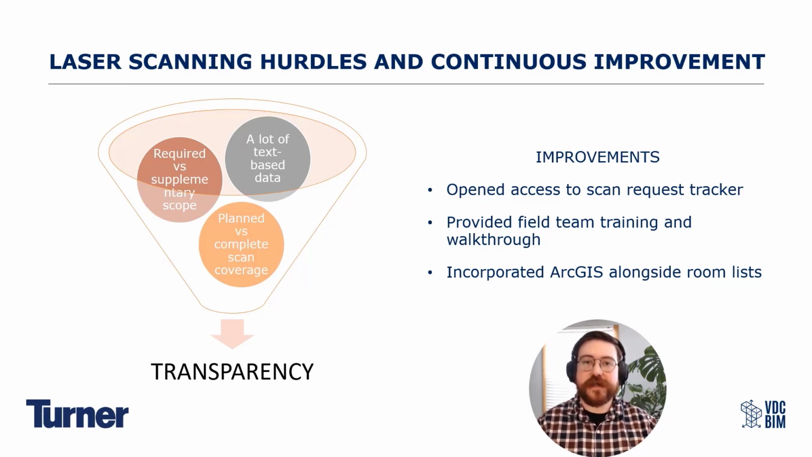So those are the top 3 hurdles. Really, if you had to put it into one word, the overarching solution or improvement was transparency. So we decided it would be best for us to open up the floodgates and give all the right people, not everyone, but all the right people, access to the back-end spreadsheet that Microsoft Forms generates, and then allow them to have custom fields within that spreadsheet.